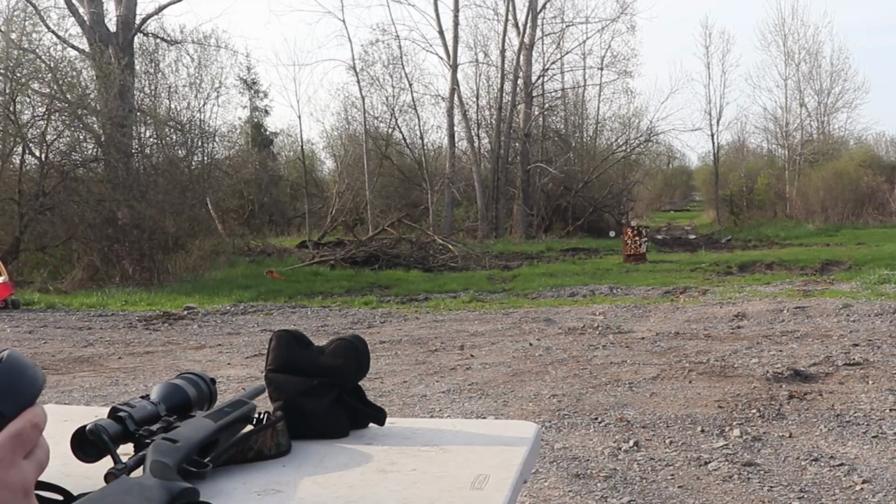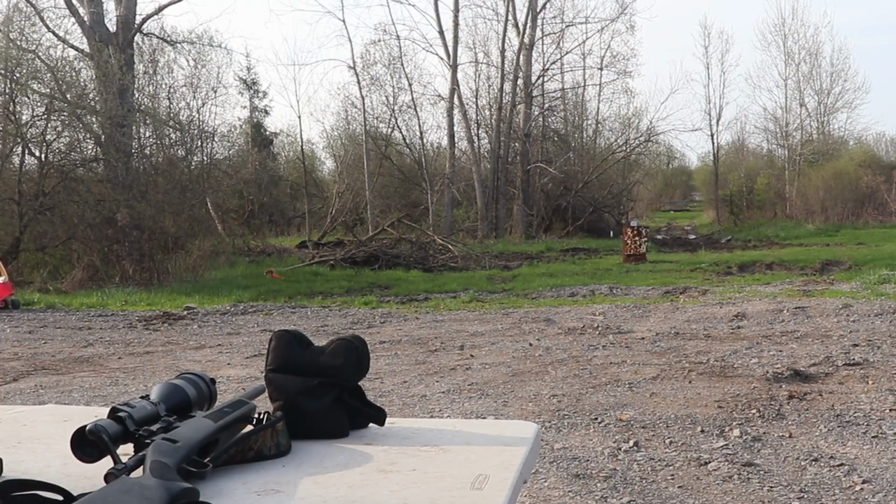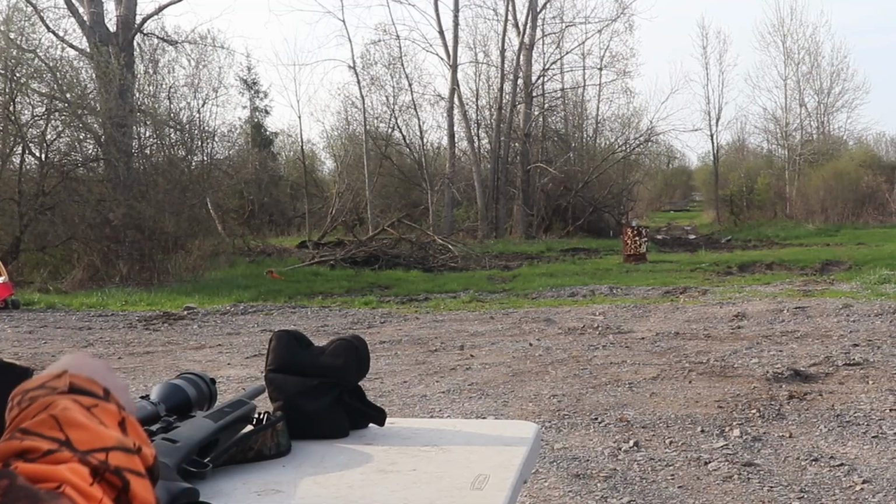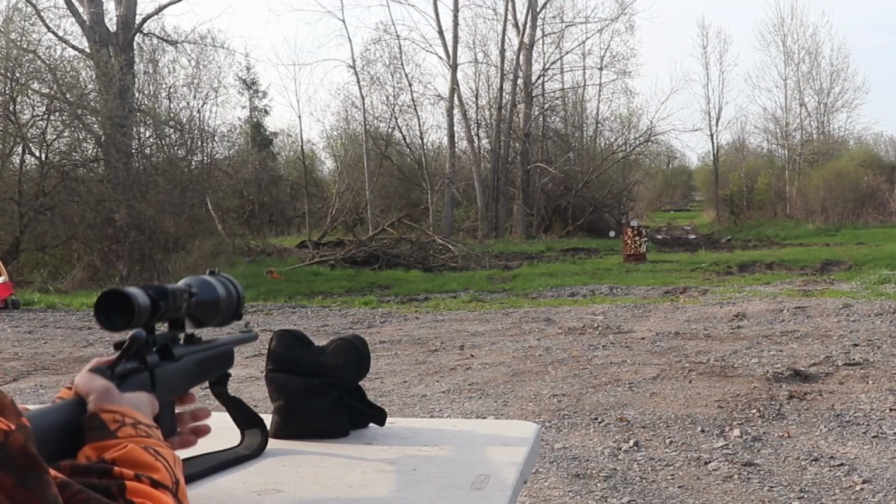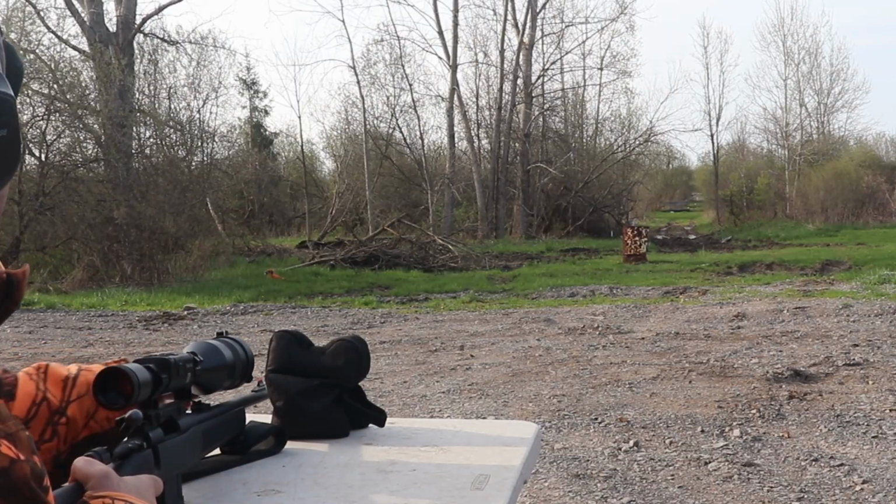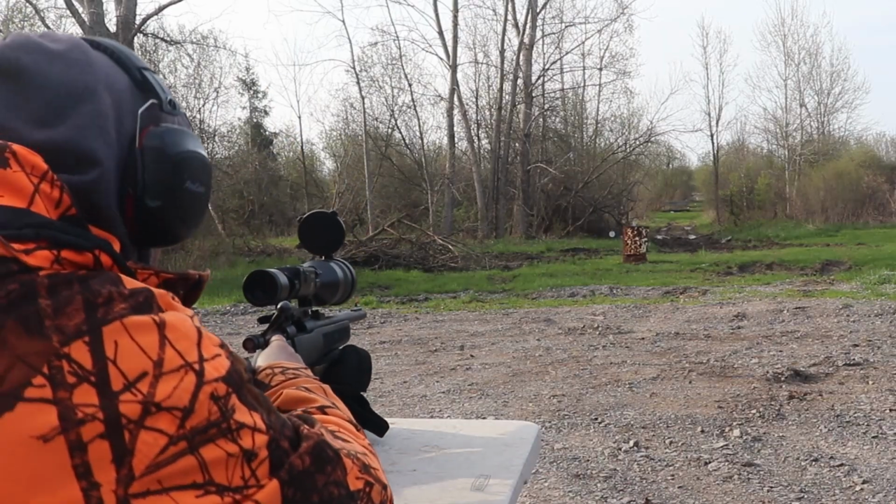Alright, so first target, probably like 30 yards. Got some 223 subsonic loaded up. Turn the scope on. It's gonna take a minute. No worries there.